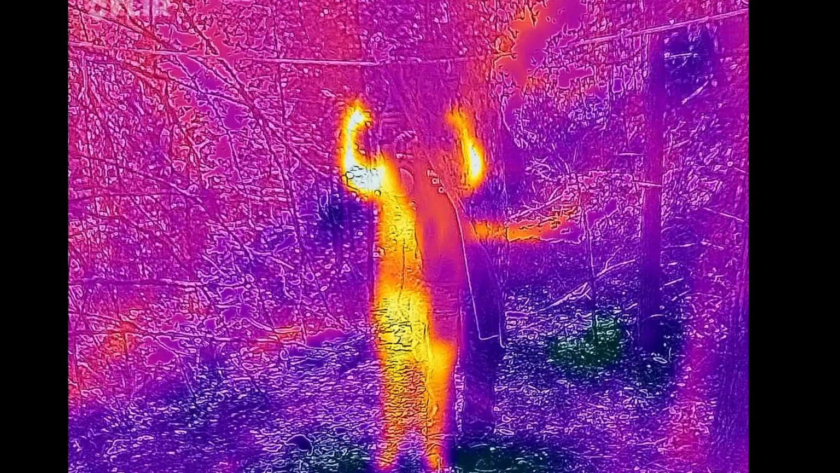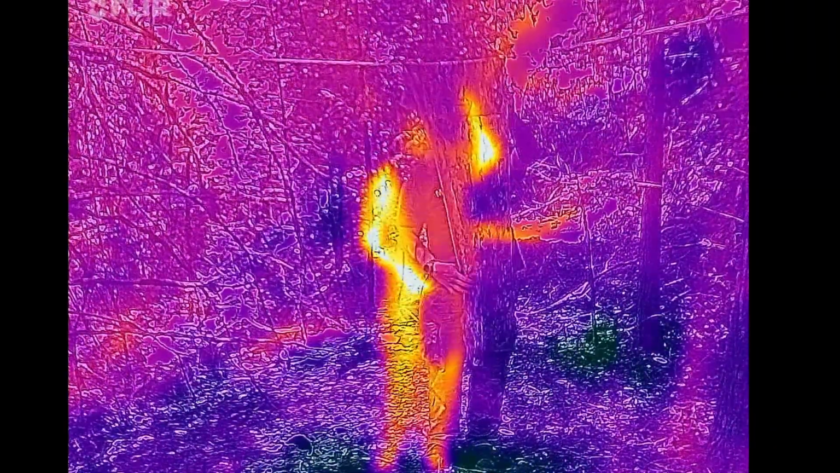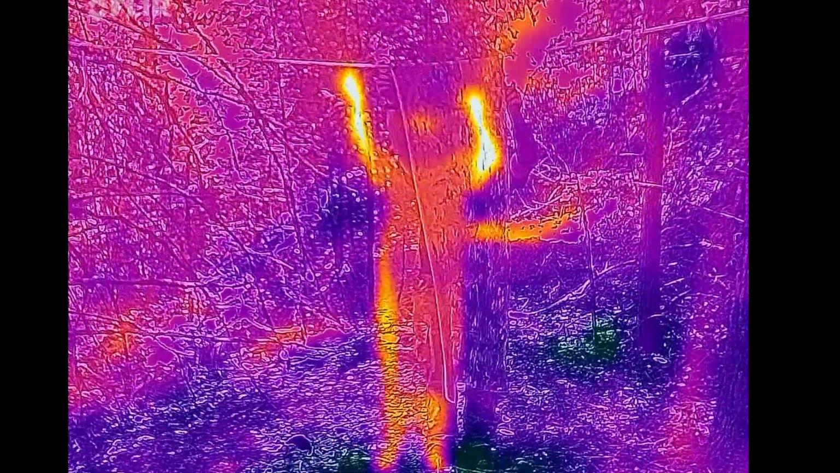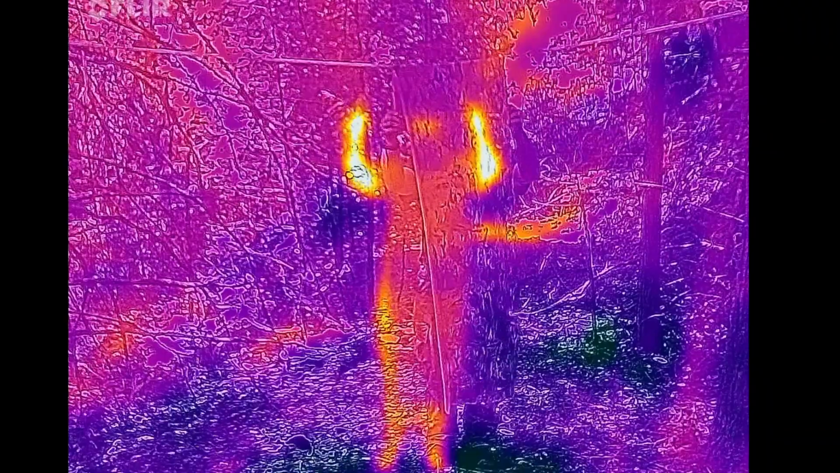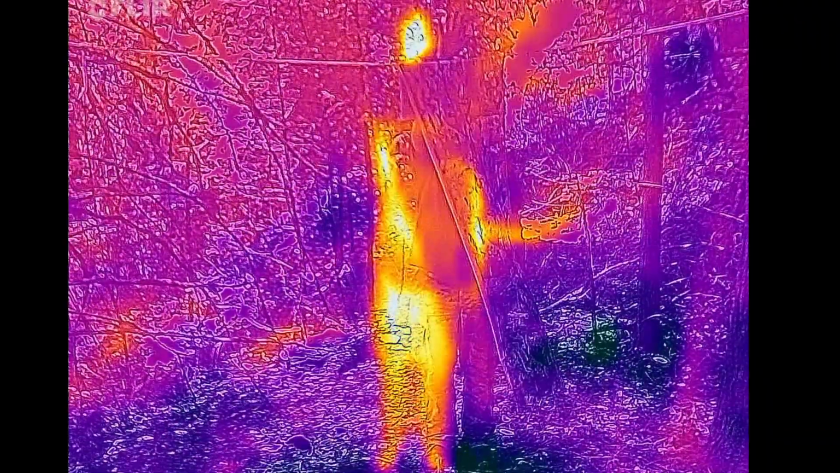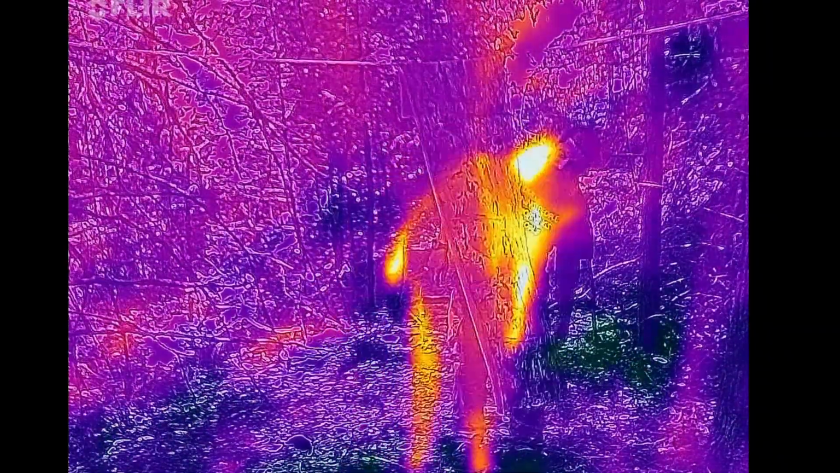Okay, so that does not look very good at all. It's kind of breaking up my thermal outline. Okay, so there it is. Oh, the wind is still picking it up. And, well, yeah, honestly, guys, I'm pretty disappointed with this one.